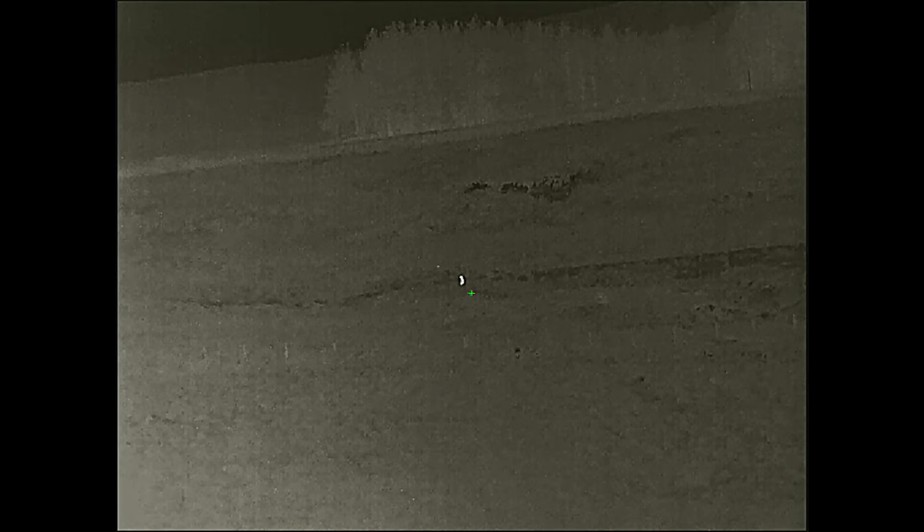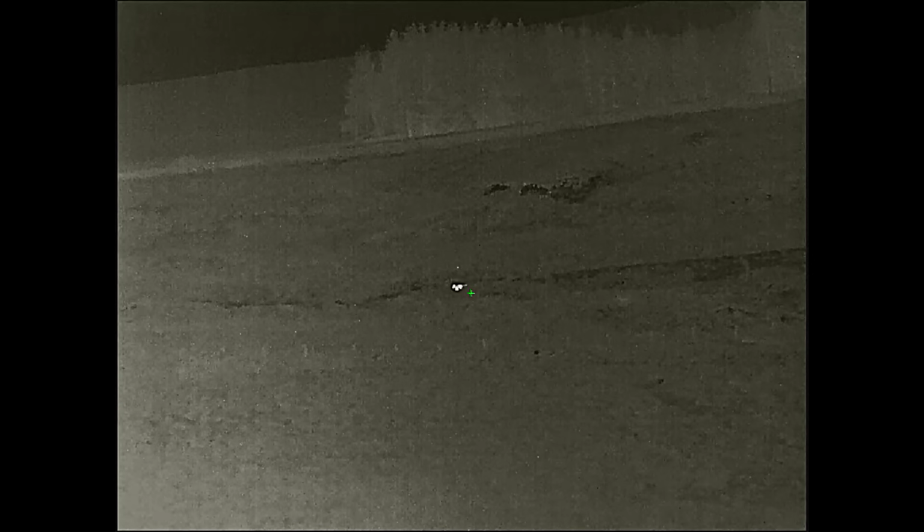I switched back over to the thermal scope because I saw it coming down the bankside, heading gradually towards me, but then it stopped and looked over as if to say, there's no way I'm coming over there, fella. It knew something was up. I even tried the caller, it would have none of it, and it actually headed away from me, went back onto the road and headed up the track and made its way across the fell. At this point I'd had enough, started the truck up and shot up the bankside to see if I could head it off.